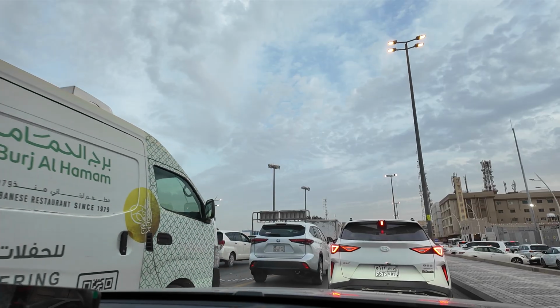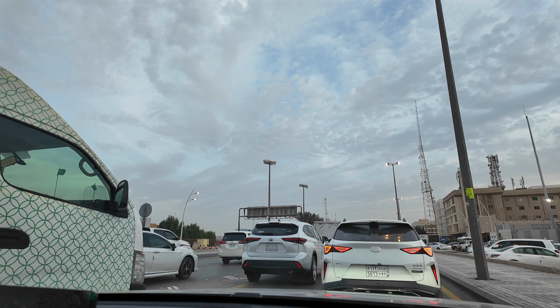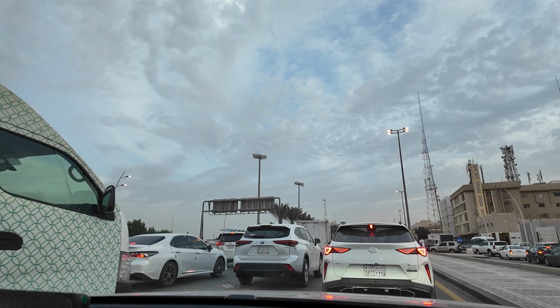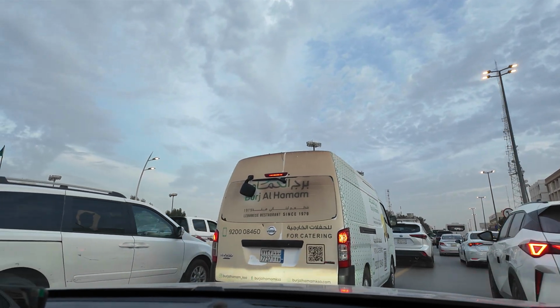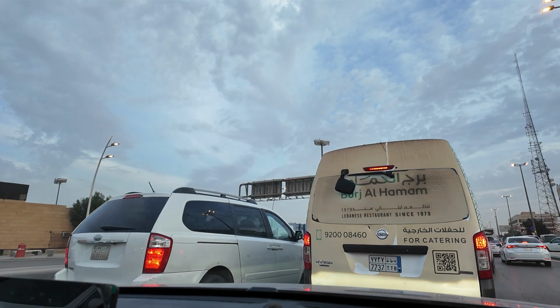It's better we come towards the left because there will be people who will be trying to come to this lane. Let's just join the people here. Burjul Hammam.